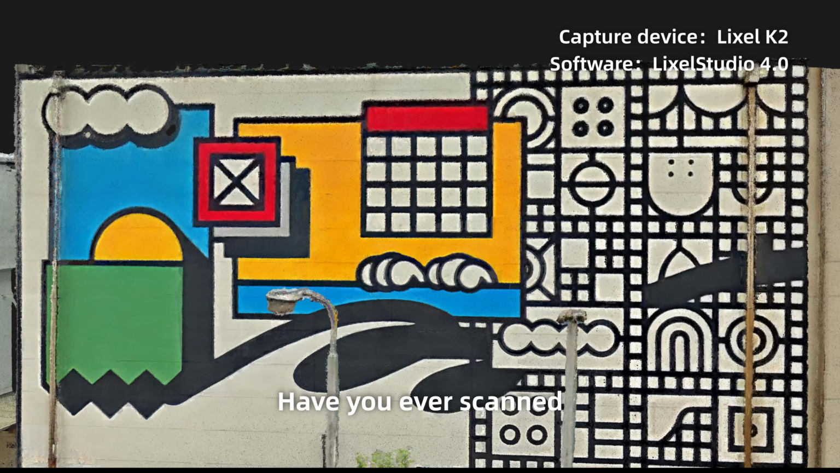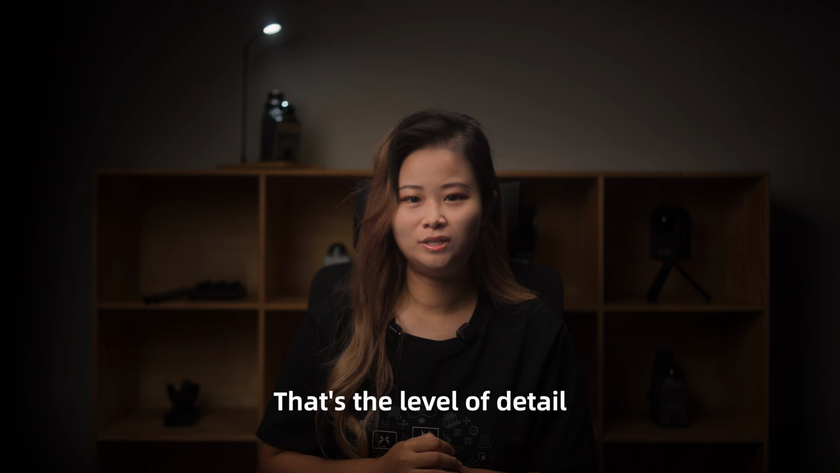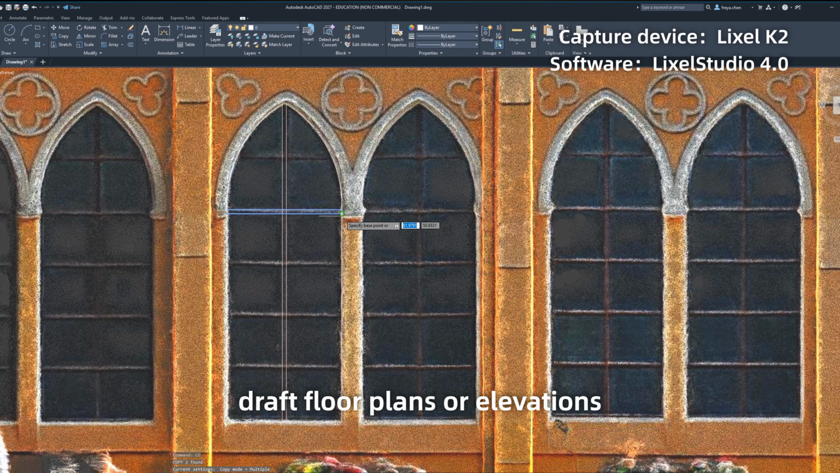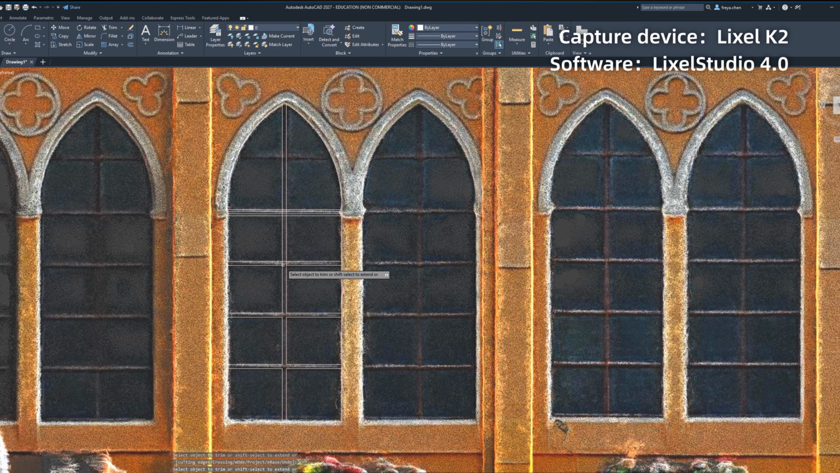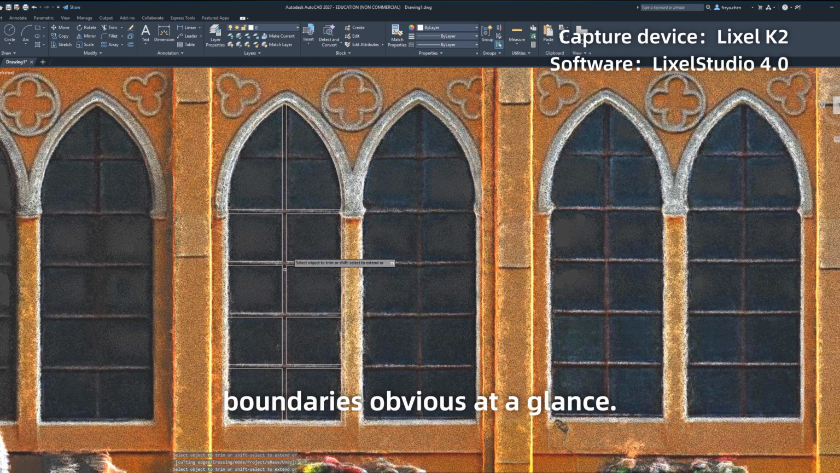Check this out. Have you ever scanned a QR code from a point cloud? That's the level of detail we're talking about. So when you're tracing point clouds to draft floor plans or elevations, accurate color makes materials and boundaries obvious at a glance. No guesswork, just draw.